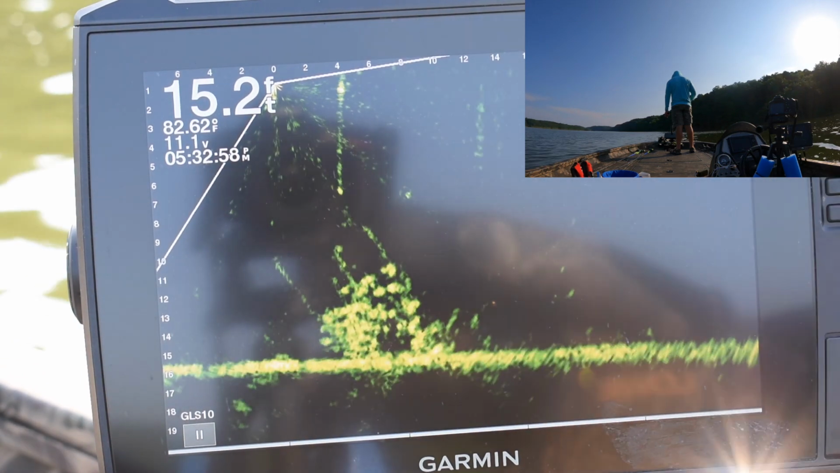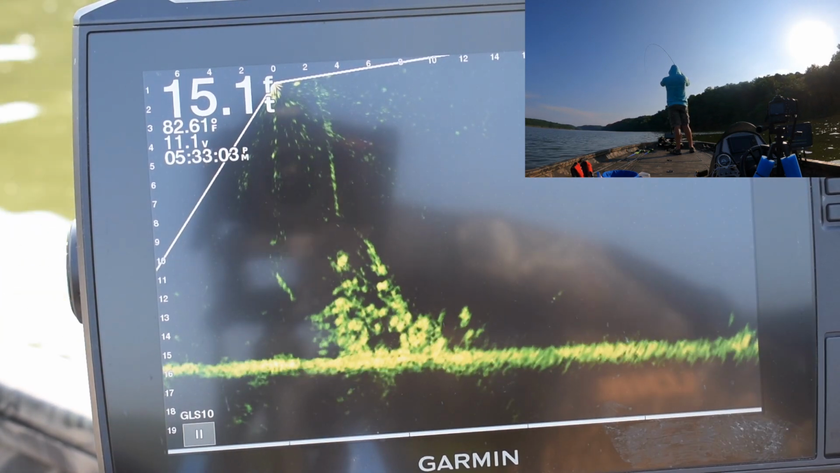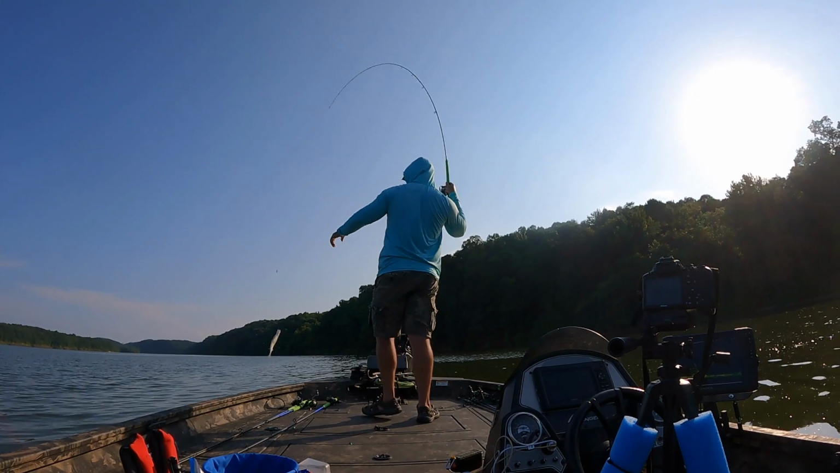While I fish there didn't bite, but this next one's going to. And there it is. But you can see we're catching some good ones.